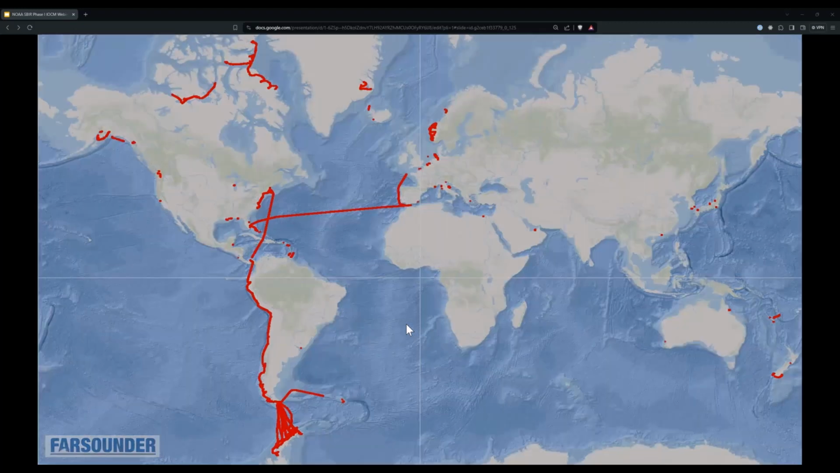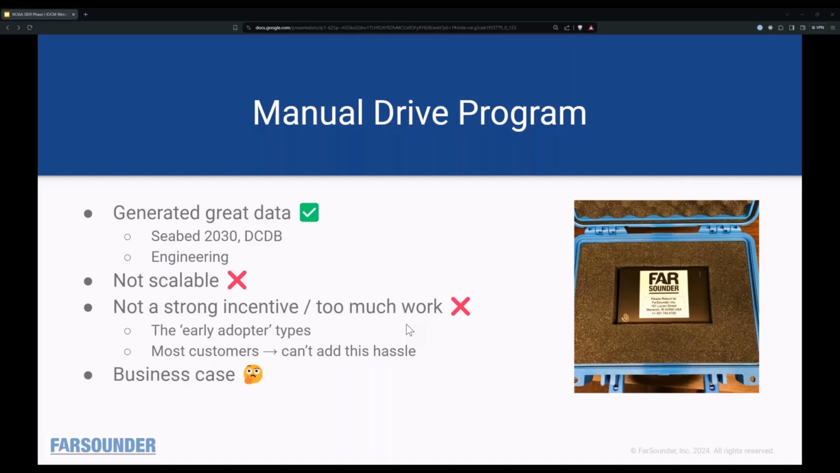Still, this program, the way that we're doing it, obviously is not scalable or sustainable. It did generate awesome data that we could use for engineering testing or engineering improvements, processing improvements. We get to see how the system was working in a number of different environments under different conditions on different vessels. So that was great for algorithm development. And we also were able to contribute to the DCDB and through the DCDB to Seabed 2030.